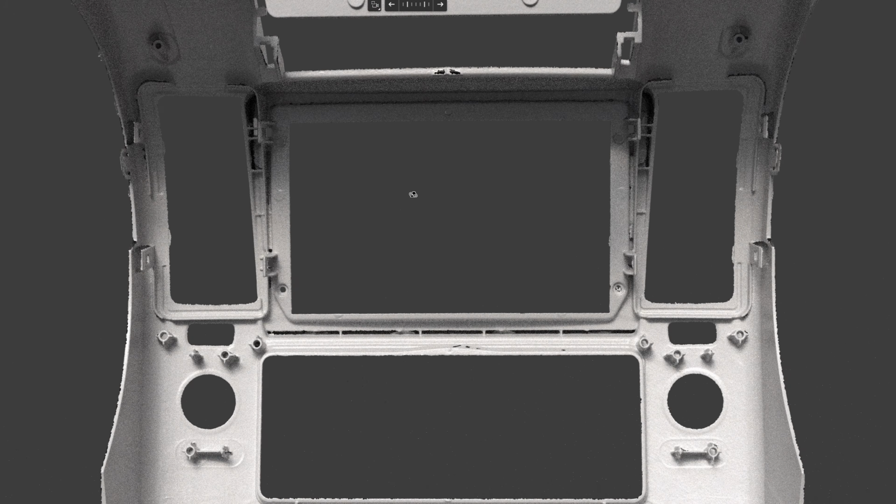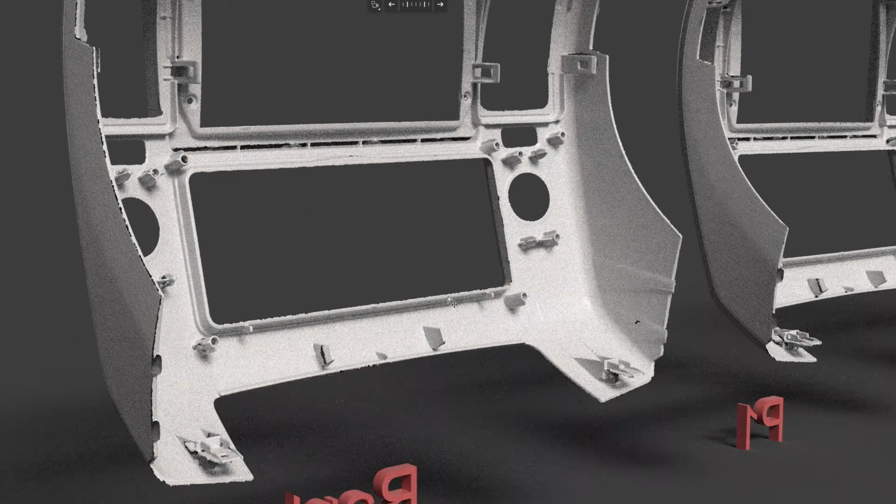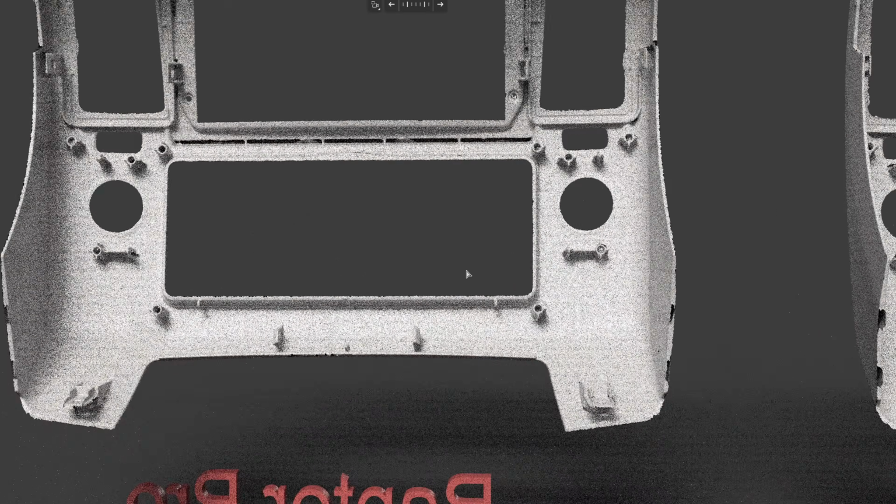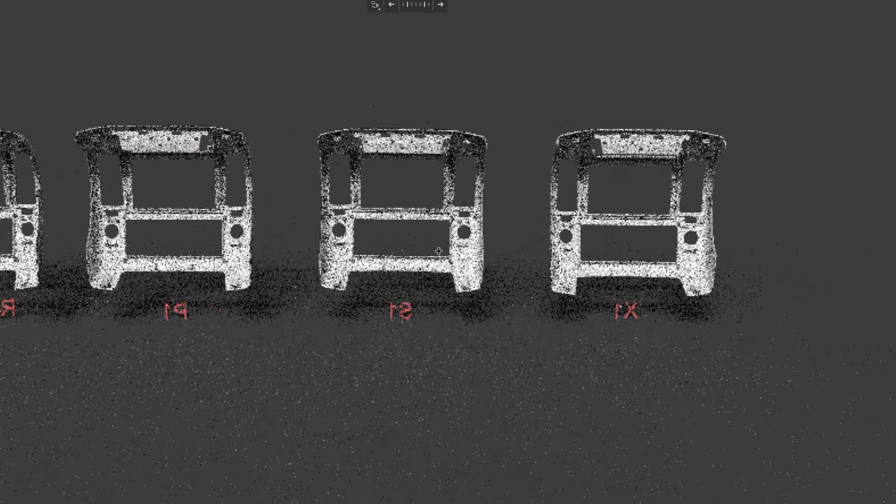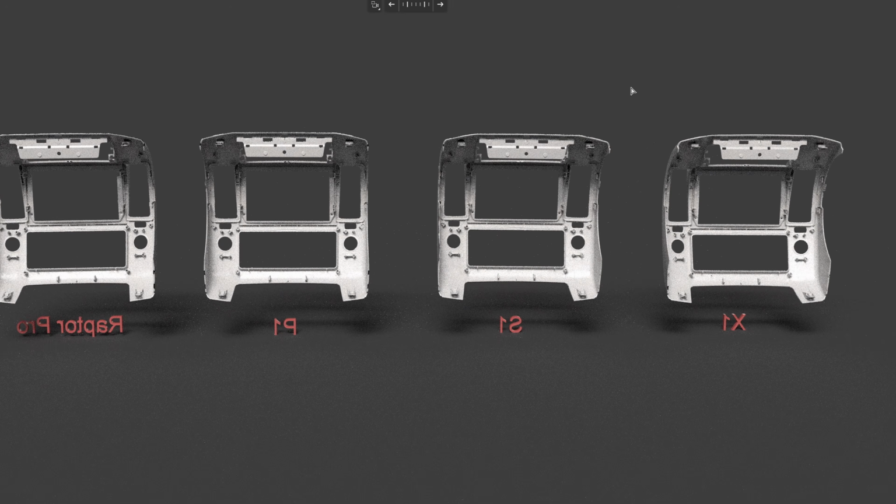All 4 scanners produce similar results, each fully usable for precision reverse engineering, which I will demonstrate in the next video. The X1 should deliver the most accurate output, but since this part is plastic, it doesn't require 10 microns of accuracy. Any of these scans will do the job.